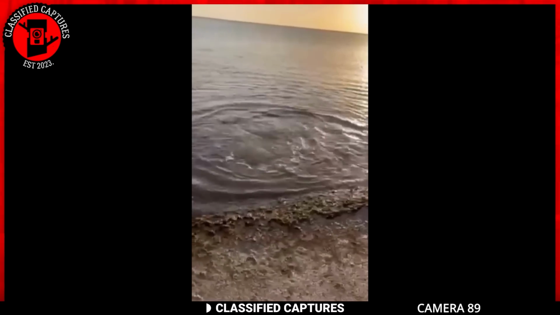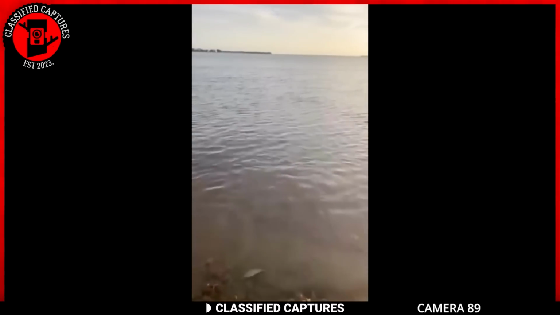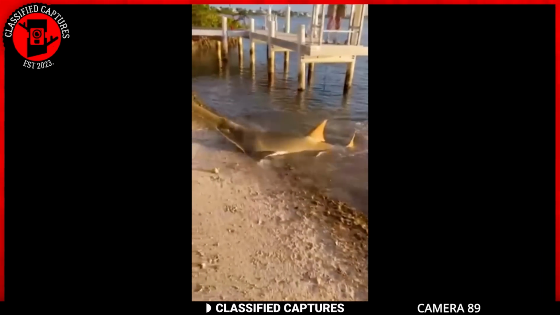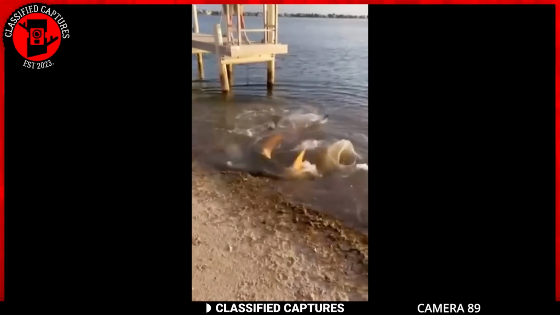Now here's where the plot takes an unexpected turn. The swordfish exhibits peculiar behavior, swimming away from the shore only to circle back toward land. It's not typical for swordfish to come so close to the shore, and it's even more unusual for one to return just a few seconds after visiting.